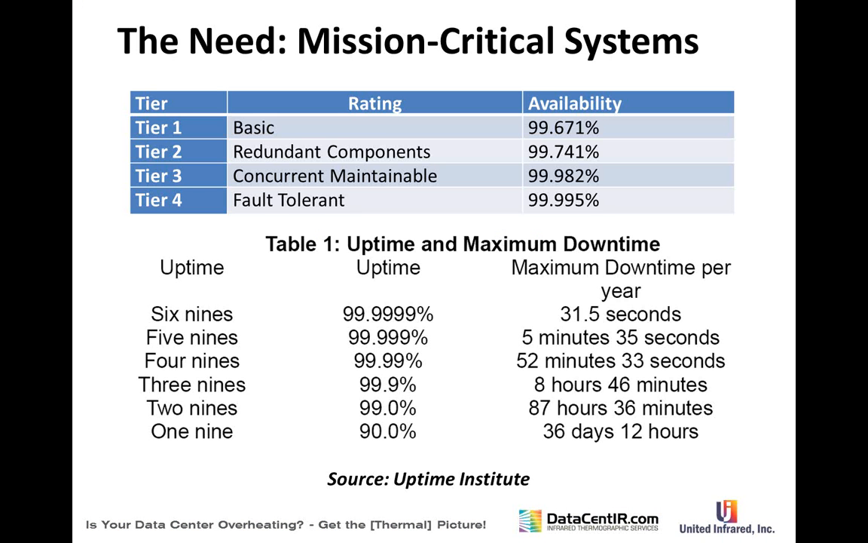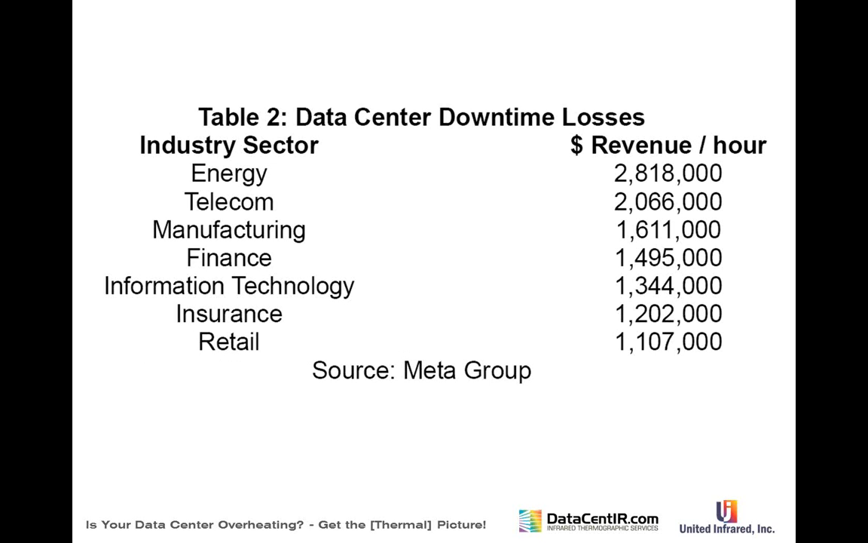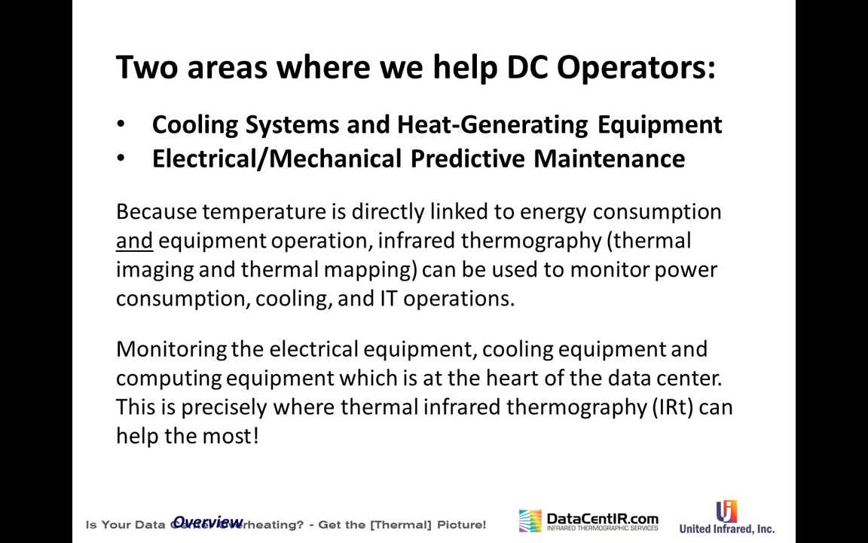I don't need to tell you how mission critical your data center is. You probably already know and have somebody breathing down your neck if anything ever goes wrong. So it's worth millions.